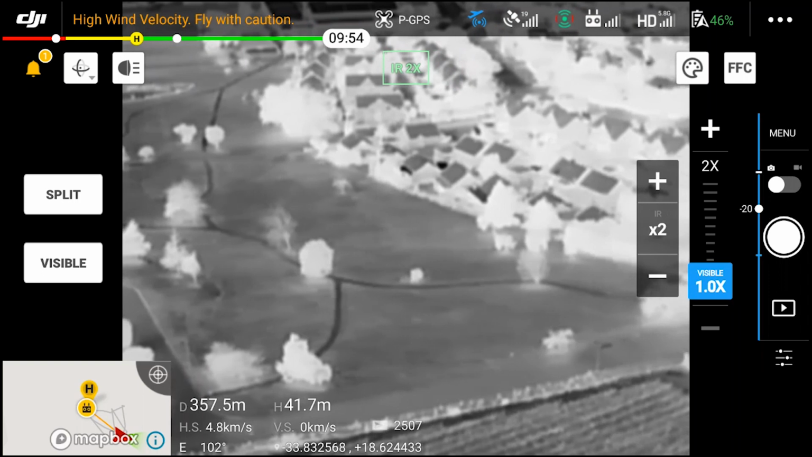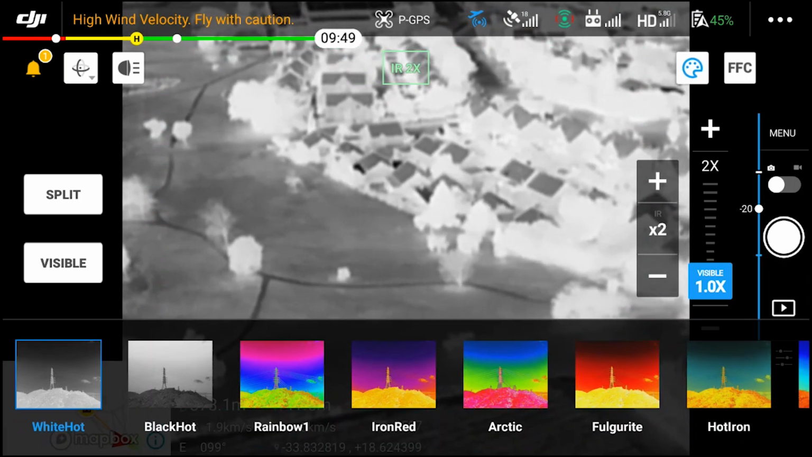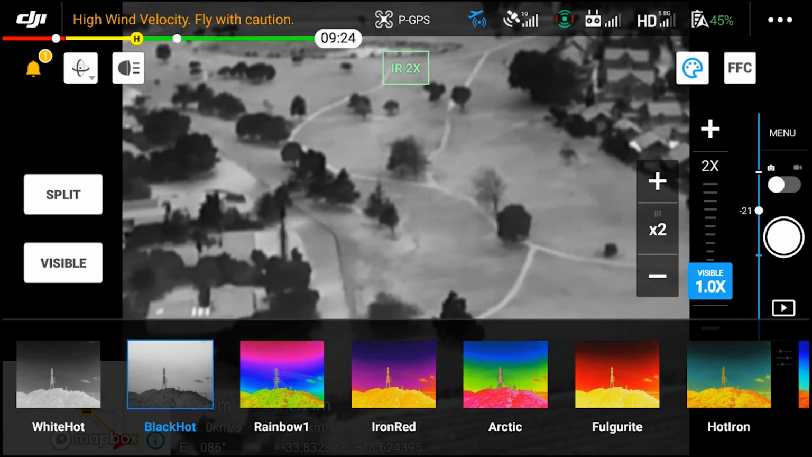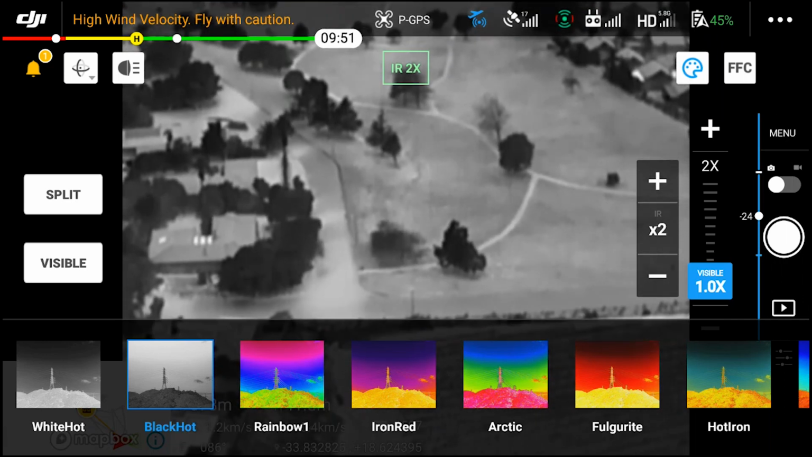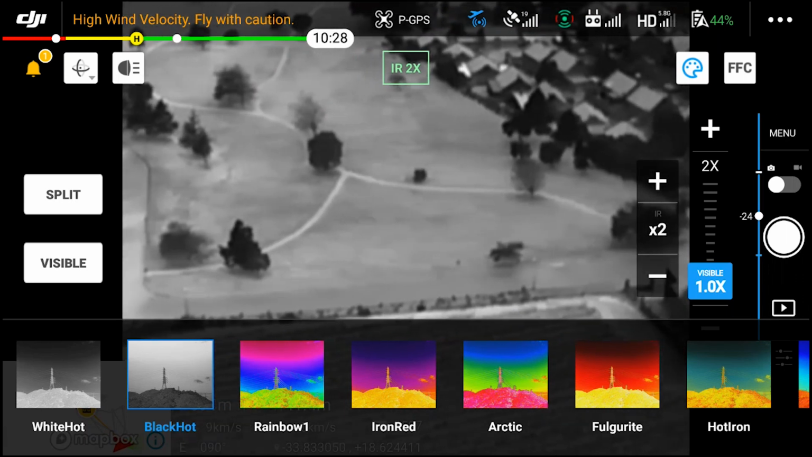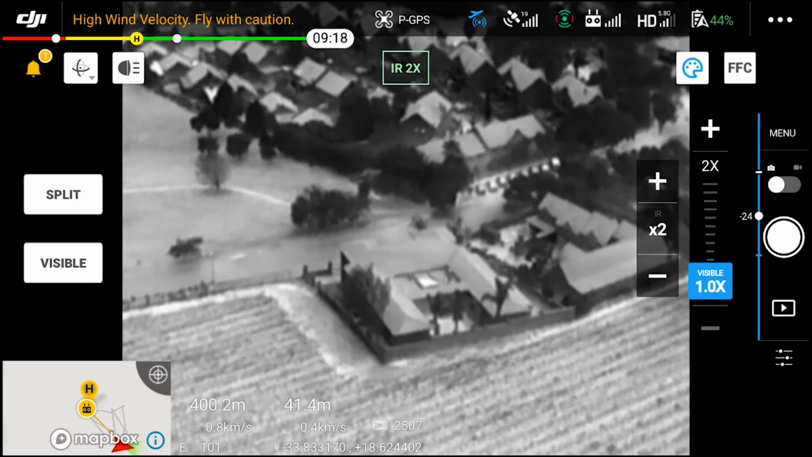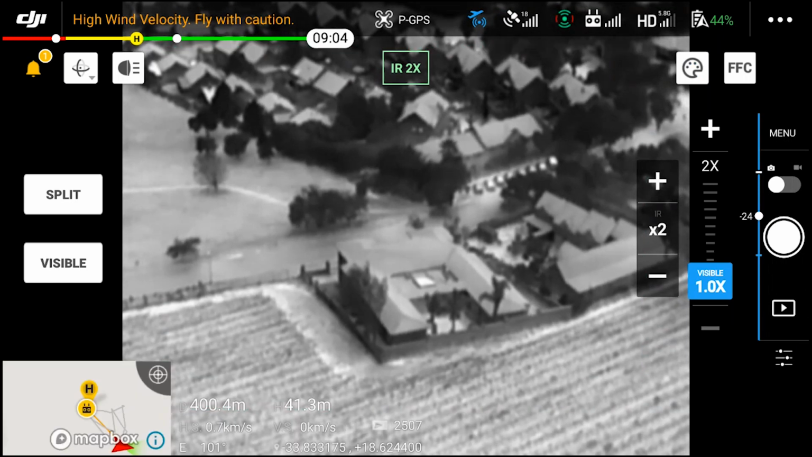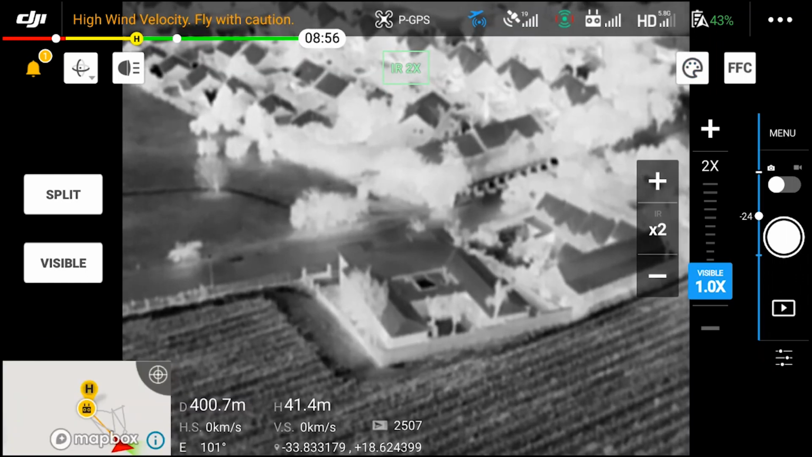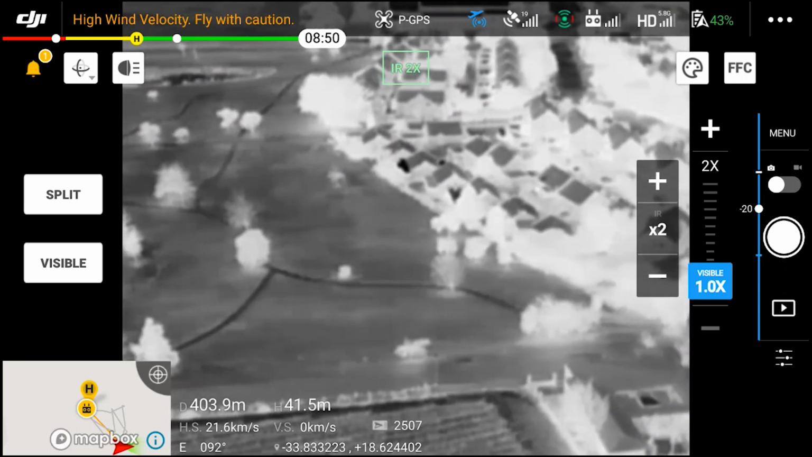Here we can see a quick clip of a park. We're using the white hot color template, and if you switch over to the black hot, it actually shows a very different picture. I actually like switching between the white hot and the black hot versions because it gives us different pictures and a different view of the actual heat in front of us. The definition of the buildings is completely different, and I feel these color templates serve a very good purpose because not all situations are exactly the same. You might be in a field or you might be in a forest, and each one of them would have a different color template need.